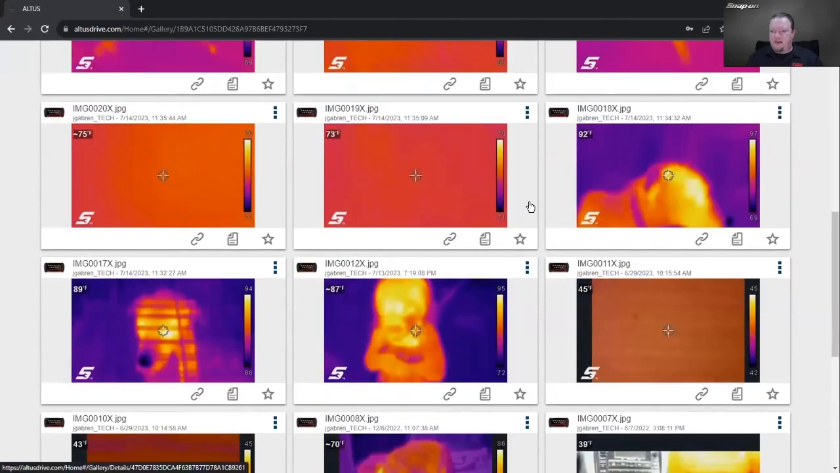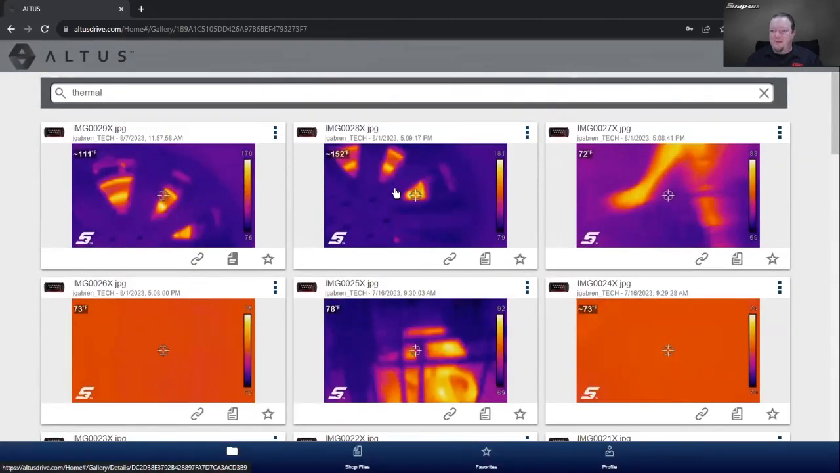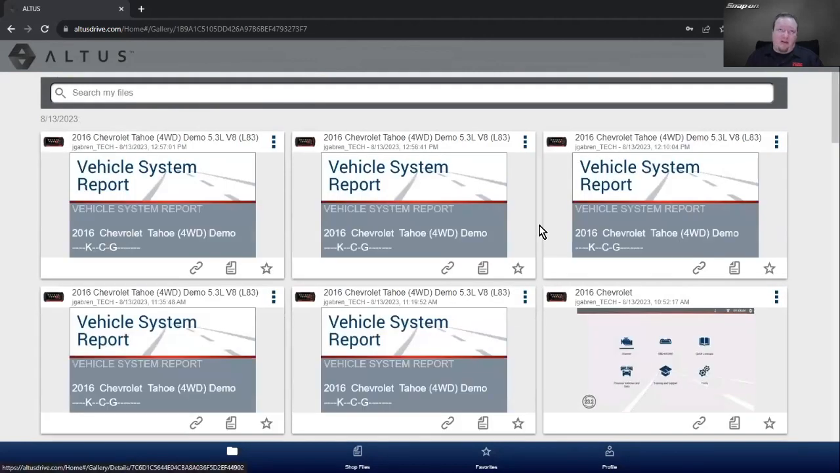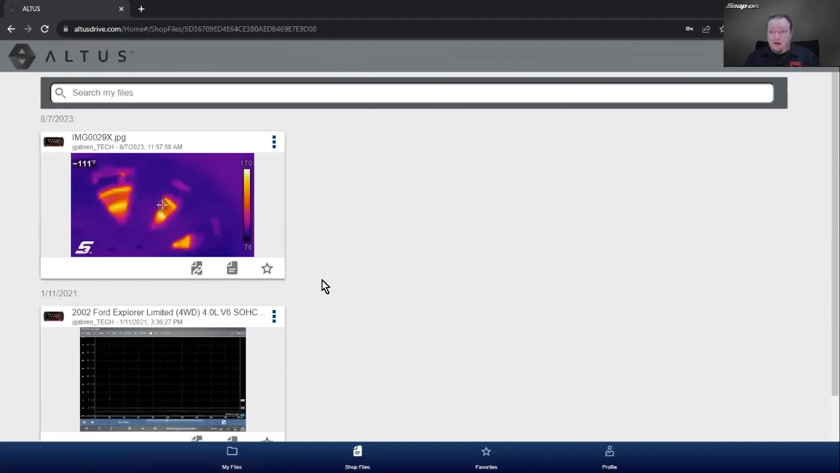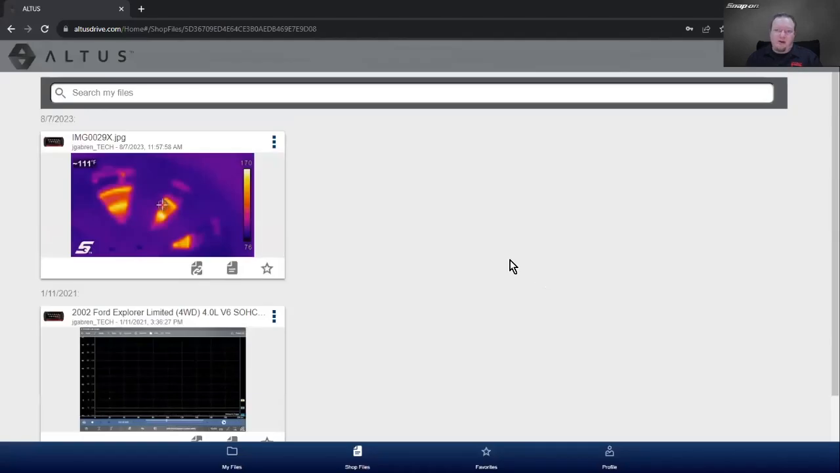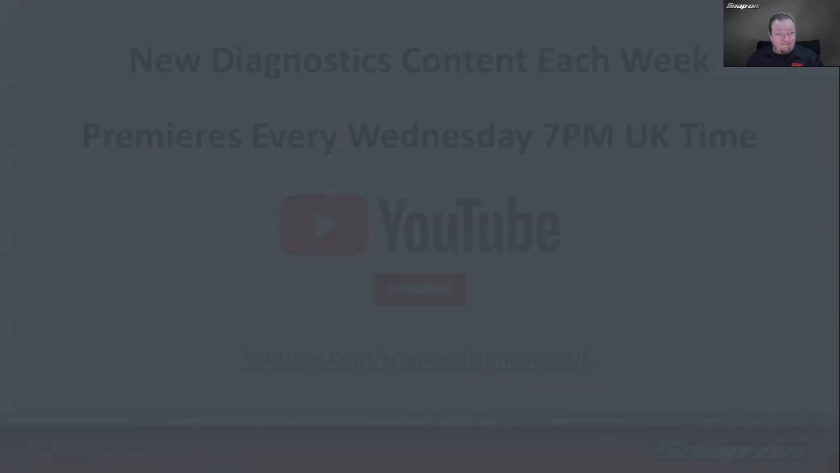A lot of cats and dogs up there, but having that available, you can share it with your customers. I also have it down here in my shop files too. So shop files, the nice thing about that is if it ever gets deleted, you won't lose it. So you can send it via text message, email, or copy the link to the clipboard and then share it that way. All right, so that is thermal.